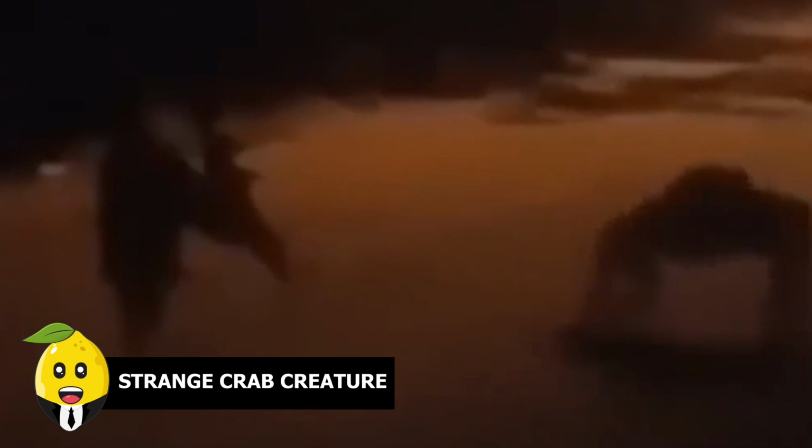Strange crab creature. A security camera captured footage where an unintelligible creature appears out of nowhere. Since the dogs are the only real witnesses here, and judging by how terrified their reaction is, this spooky creature does seem to be real. The location of this video is unfortunately unknown, so if you happen to have any more details about it, do share it in the comments section.